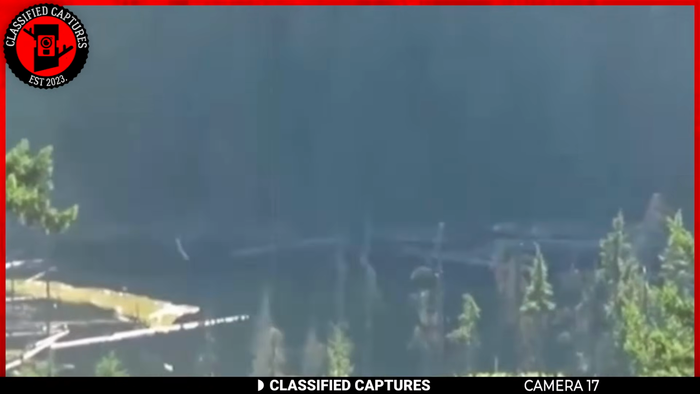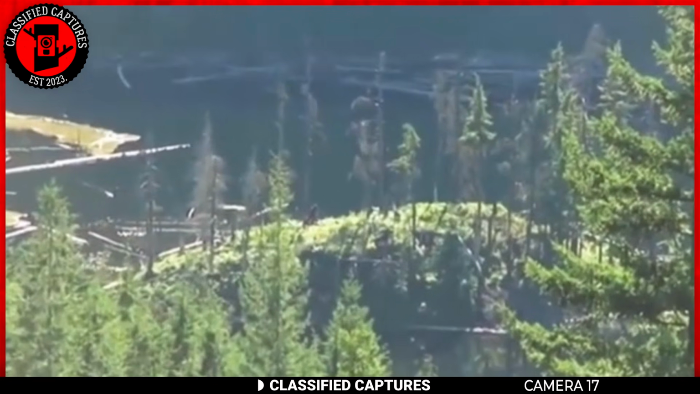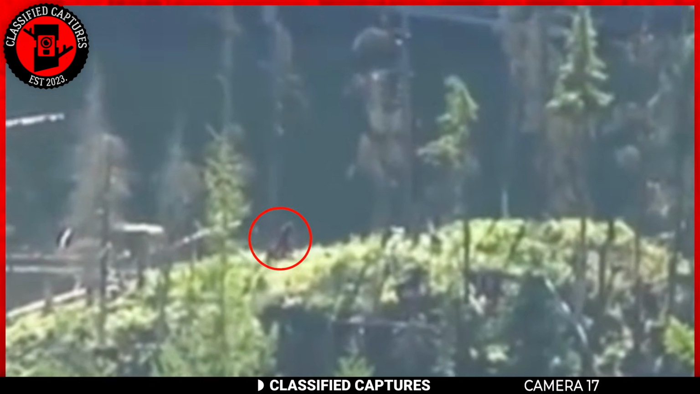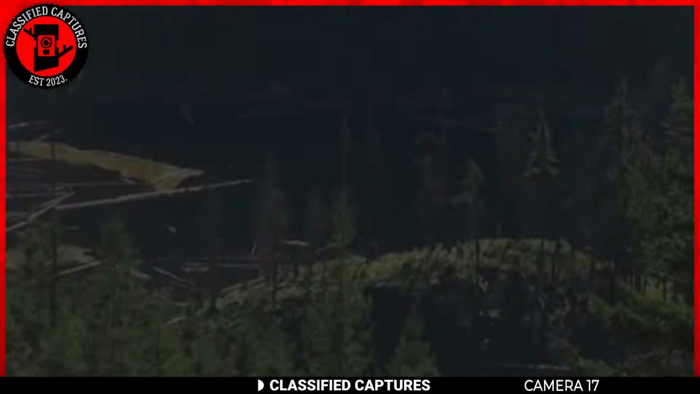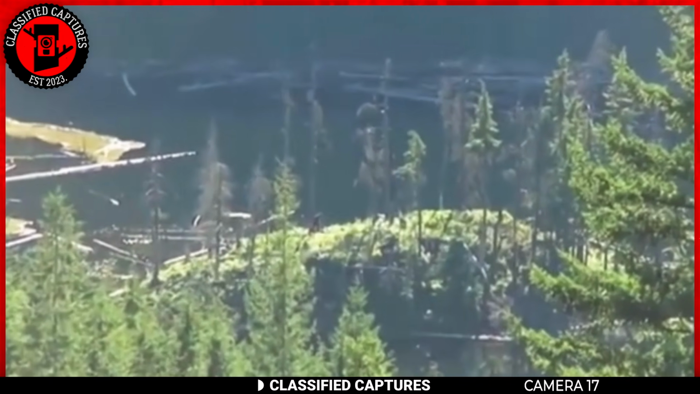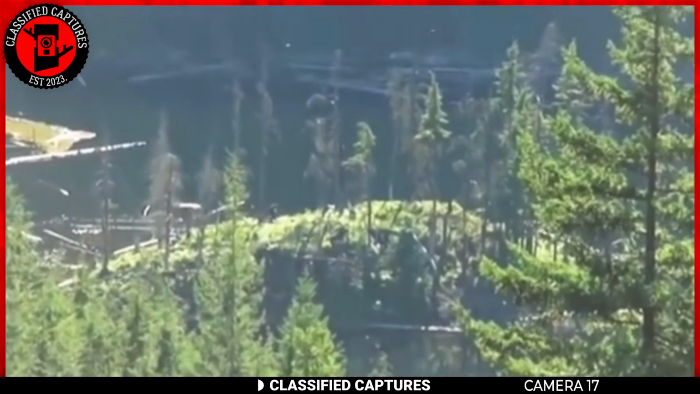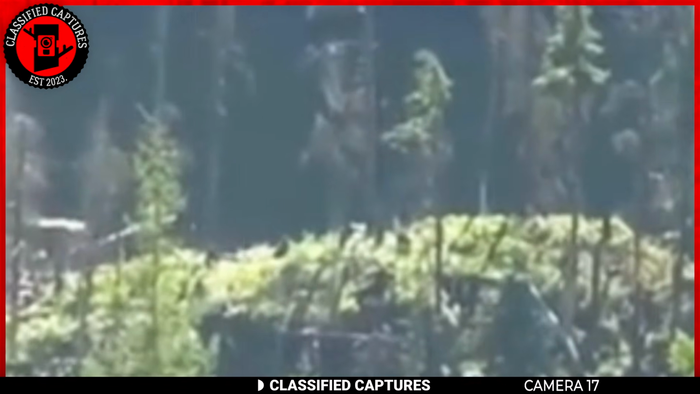Our next footage was taken by some hikers in British Columbia as far back as 2013. Take a look. They were on a mountain when they noticed a dark furred humanoid walking below from a distance. They believed they had seen Bigfoot. Looking at the footage, it has to be. But then again, there's only so much we can see.